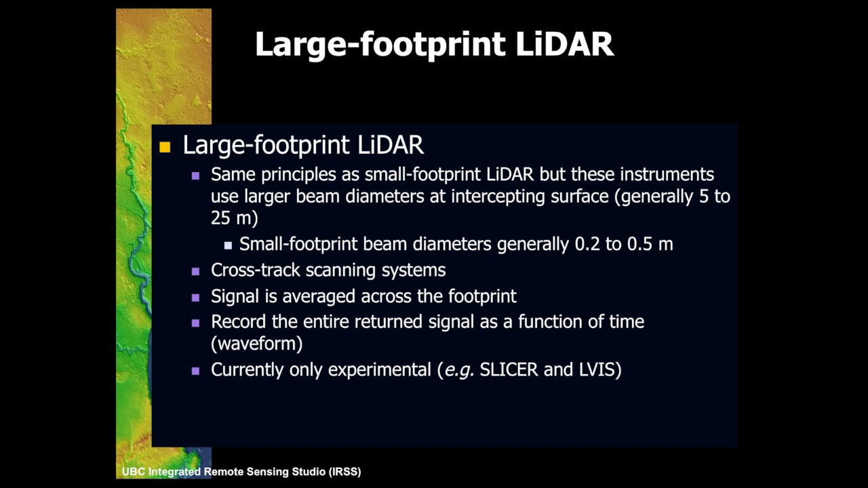The other type of LiDAR that has been used experimentally is full waveform large footprint LiDAR. So far I've only talked about these pulses that come down like this. There is work and research being done to try to look at large footprint LiDAR. And by large footprint, I mean 20 metres or 30 metres. And this is a good system in the sense that it averages all of the LiDAR returns inside a forest. So it's giving you a much more integrated response of all of the vegetation within a plot. And so it's been related to biomass and those types of variables.